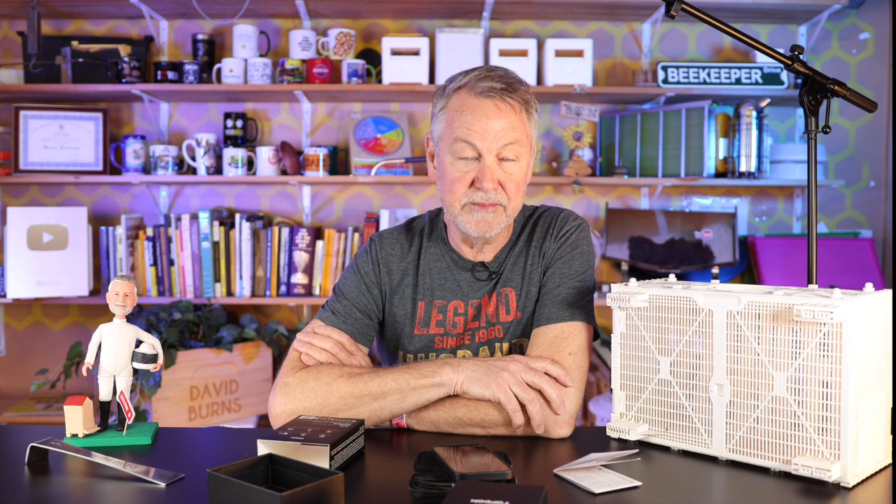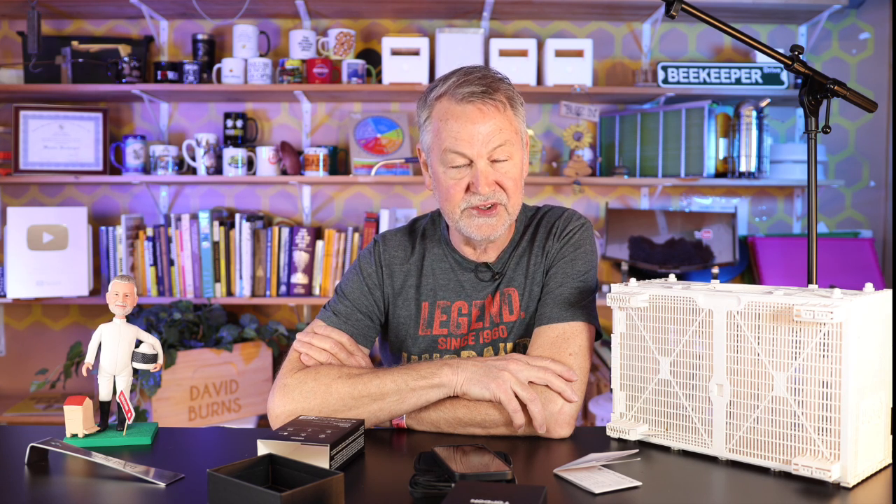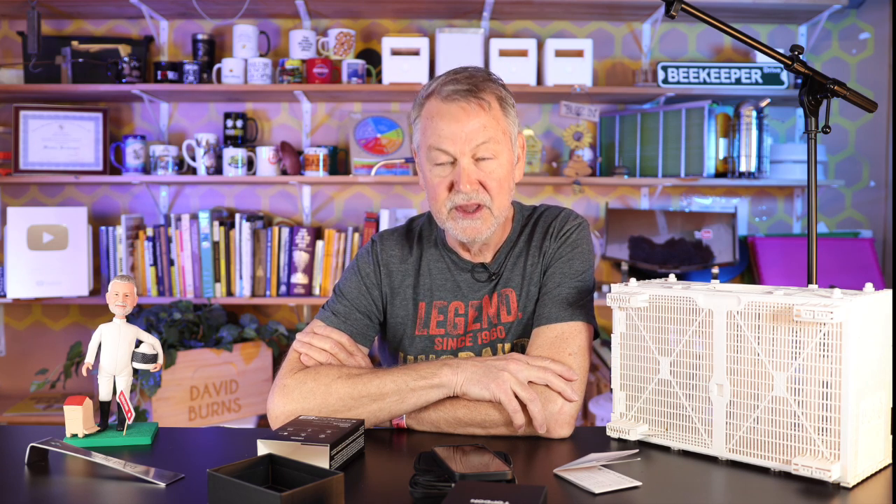Now, obviously, if you don't want to spend $250 on a thermal imaging camera, you don't have to. I mean, I've been keeping bees. I started beekeeping almost 30 years ago. This is the first time I've ever had one. And obviously, there are times that I've wanted one and I could have used one. I've actually made some videos in, I think, some of my classes, but I had to ask a friend that has one to come over and use it. So, you know, sometimes it's handy to have these, but certainly you don't have to pay the $250 to get this camera.